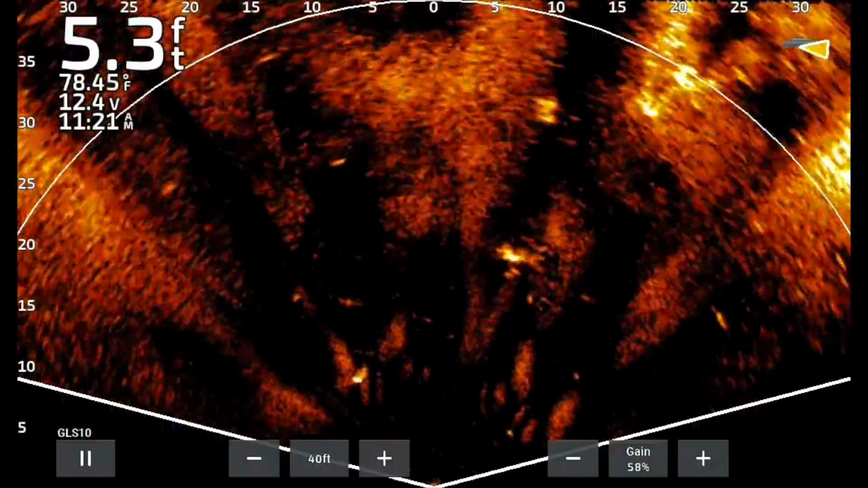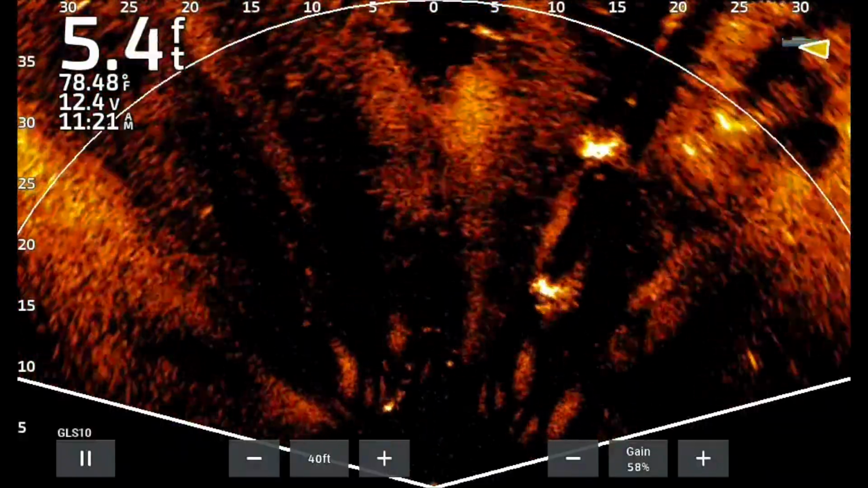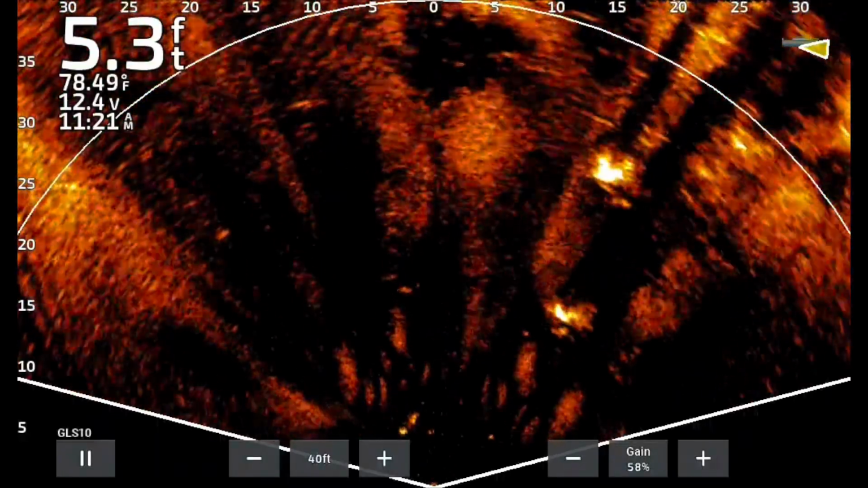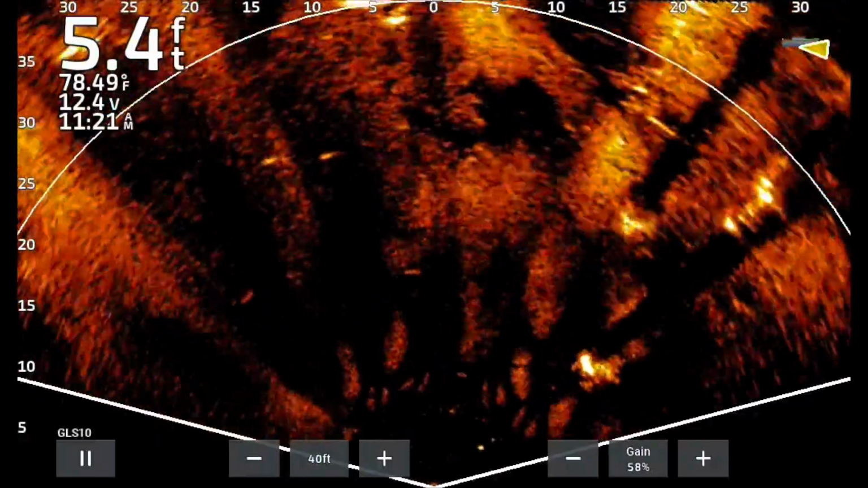And that's what I'm looking for. When I'm fishing topwaters, I don't need to know depth. I don't need the forward mode. I just need to know the presence of fish. That's the important thing, presence of fish.